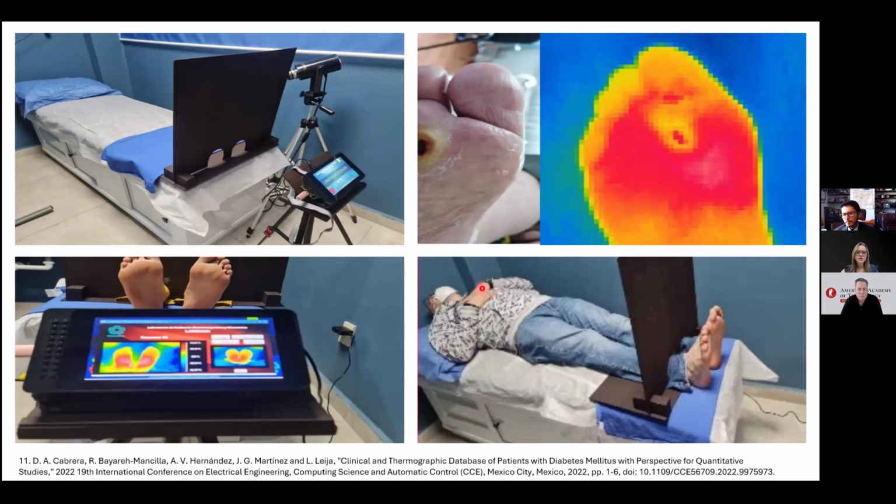Yeah. So as I understood, this program that you are developing has a main focus on the first screening of these patients, for this diabetic foot assessment by the clinician. The general clinician can do this, then provide all the information for the patient and send them to a specialist. So it can be used in remote places where there is little technology for assessment.